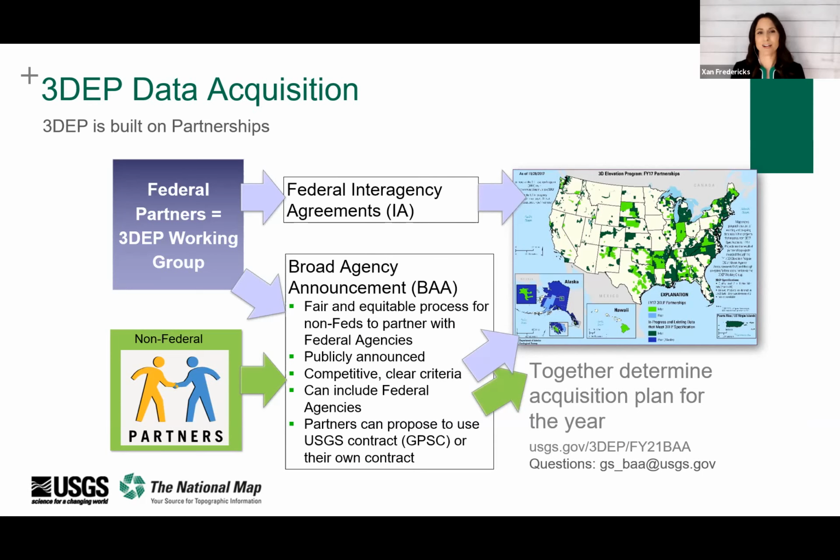And together, these two acquisition streams form the 3DEP acquisition plans for the year, and they really provide visibility to the broadest stakeholder community possible and further that opportunity. So federal, state, local governments, tribes, academics, private sector, they're all eligible and partners can propose to use the USGS Geospatial Products and Services contract or their own contracting vehicles. And that's where George and I come in, because the National Map liaisons assist partners with the process, and we work to coordinate these partnerships.